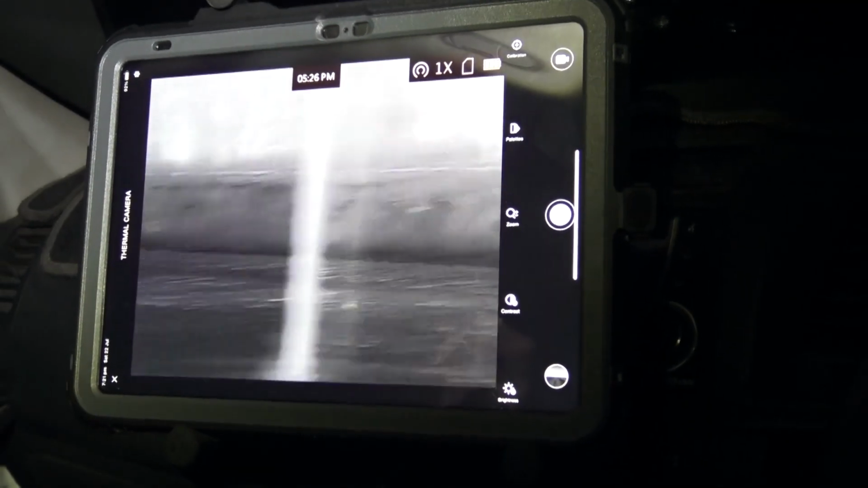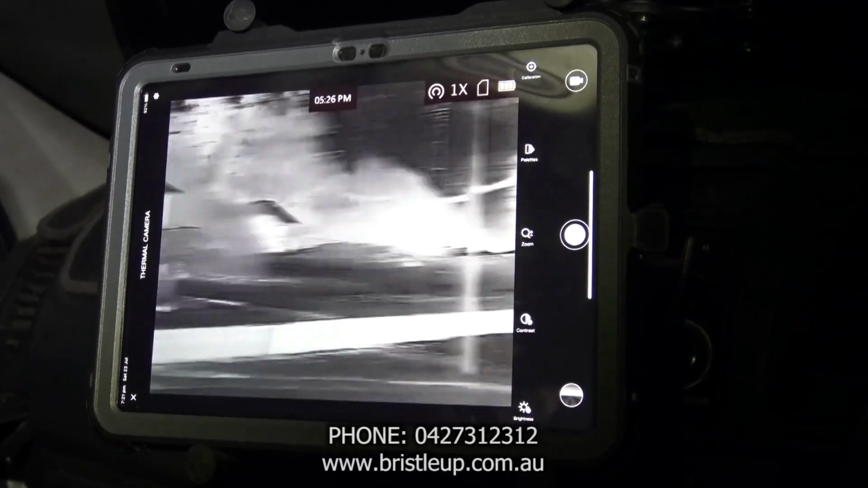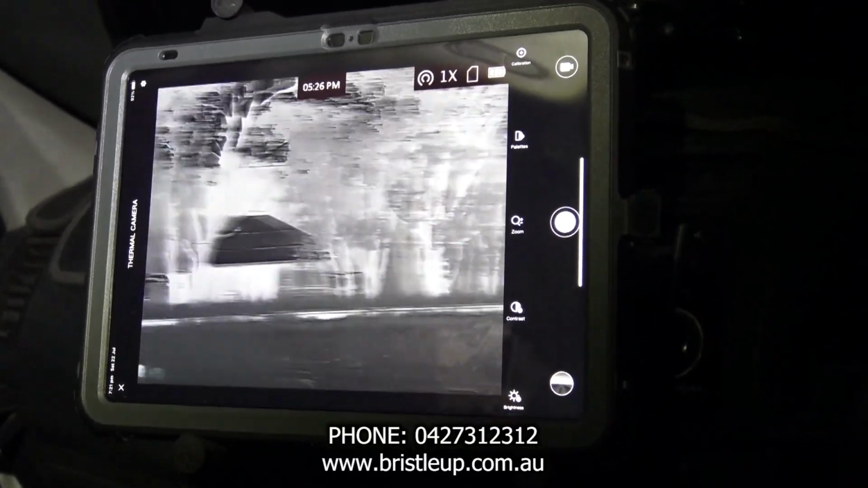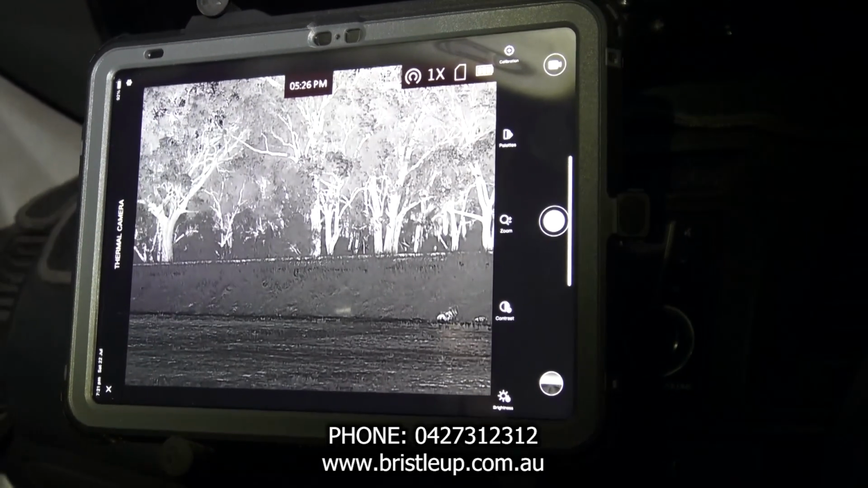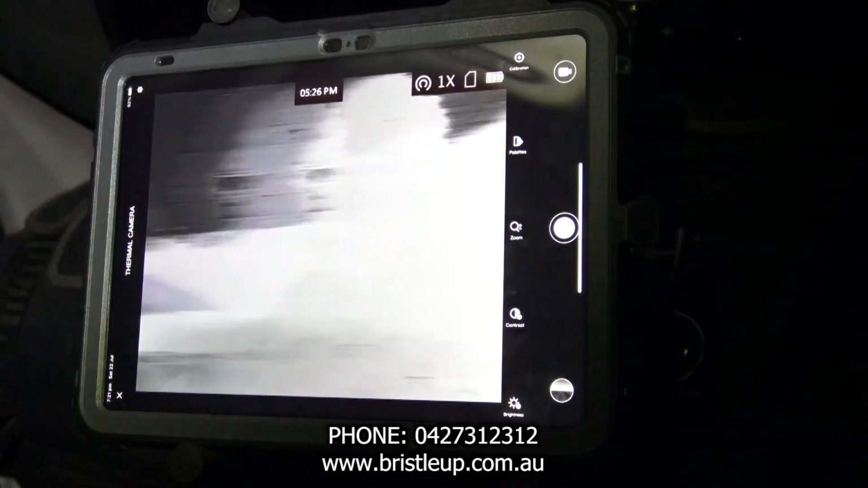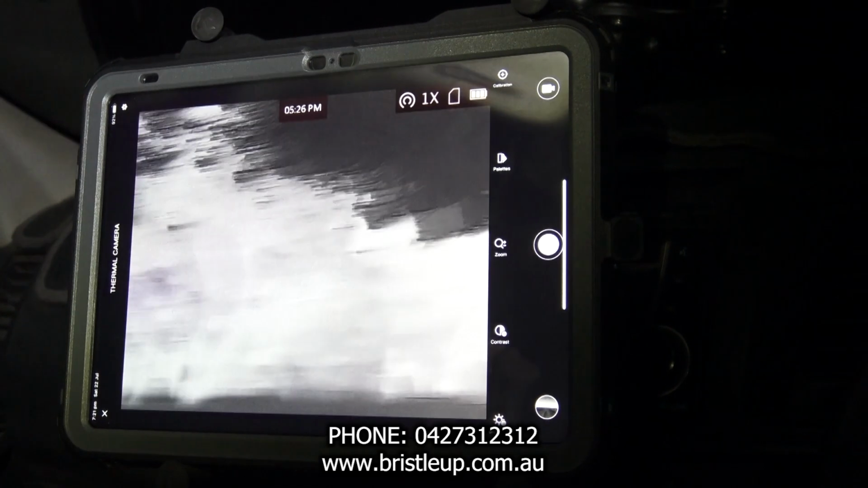So if there's something wrong, there's a lot of reasons for it, and it's usually different for each person. If you are having issues, give us a ring and we'll try and figure out what's causing your Wi-Fi issues. But as you can see, I'm spinning this and there's virtually no lag at all.